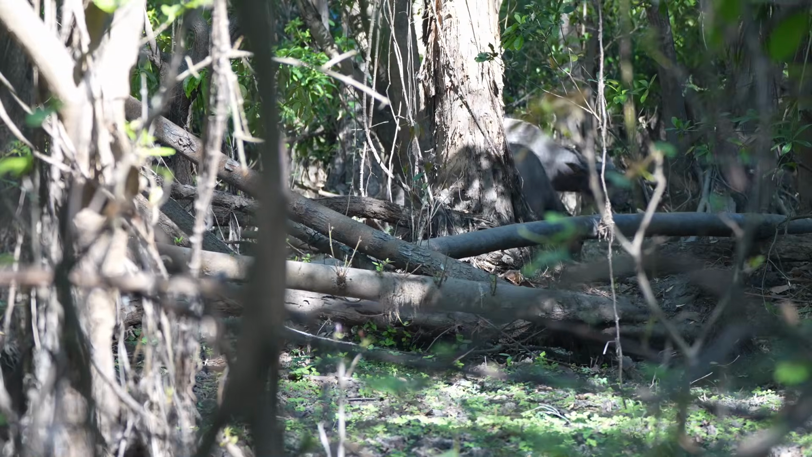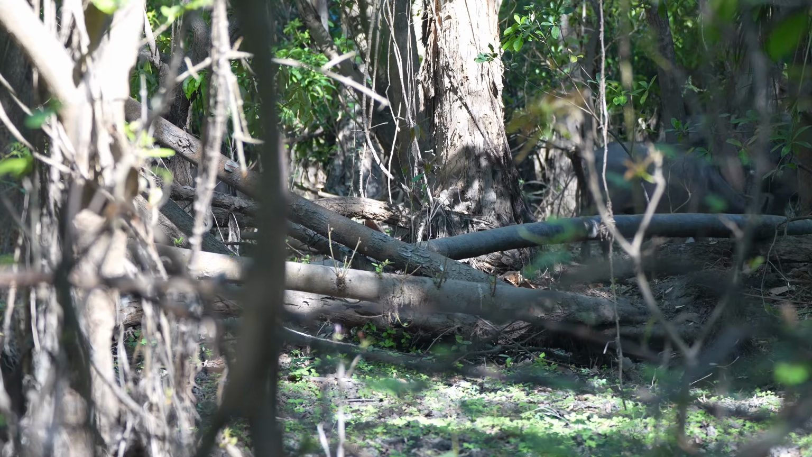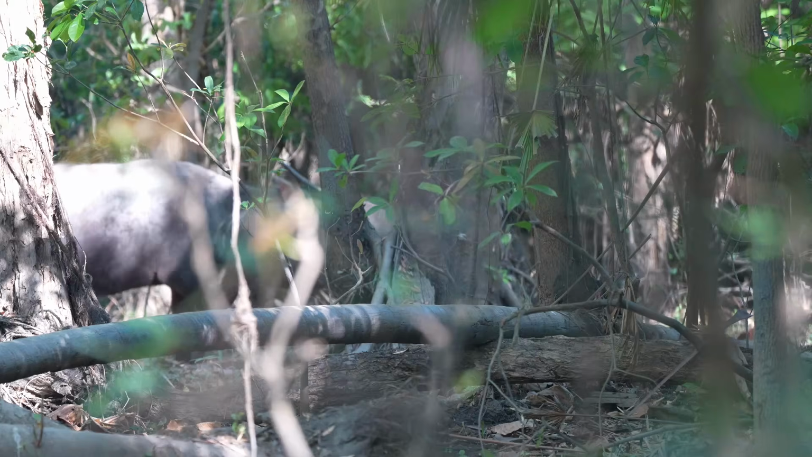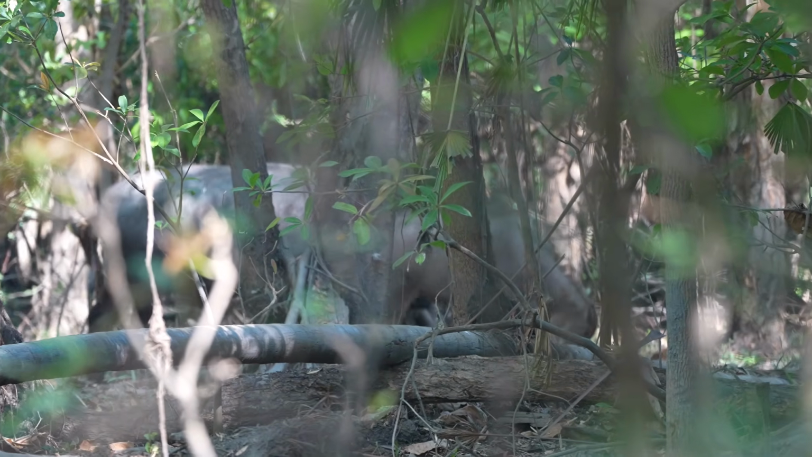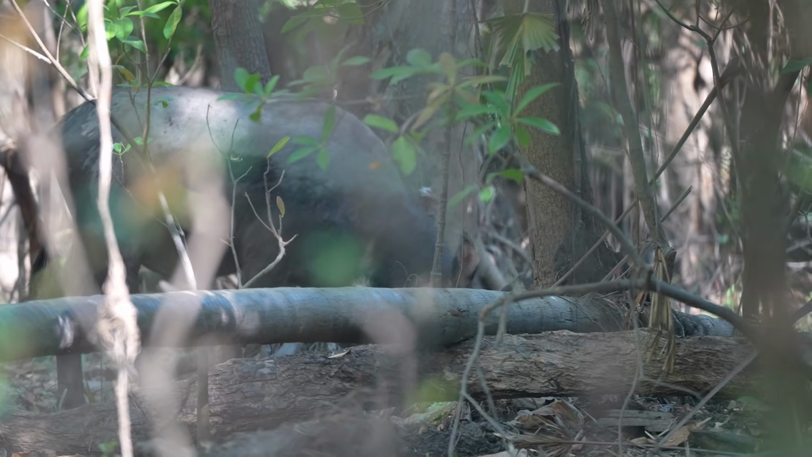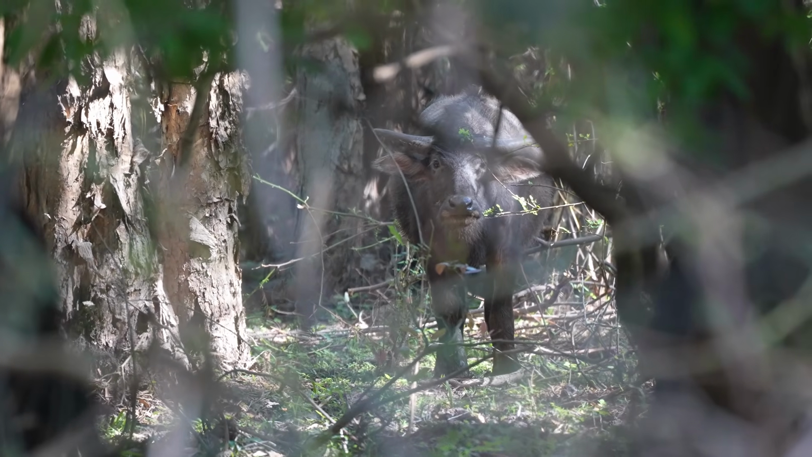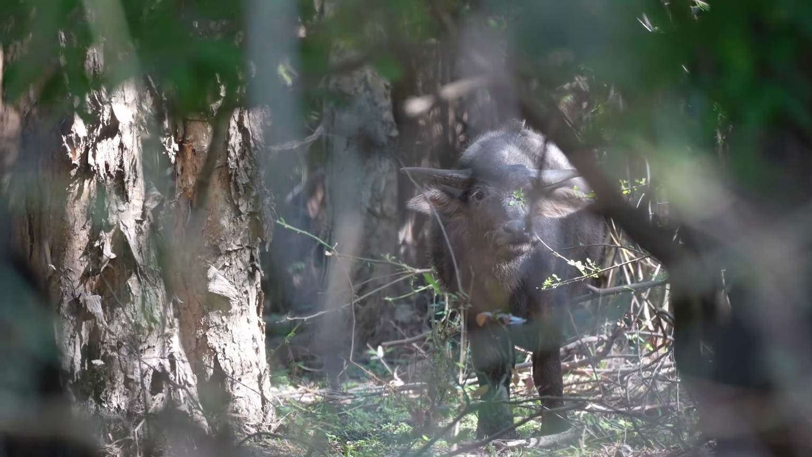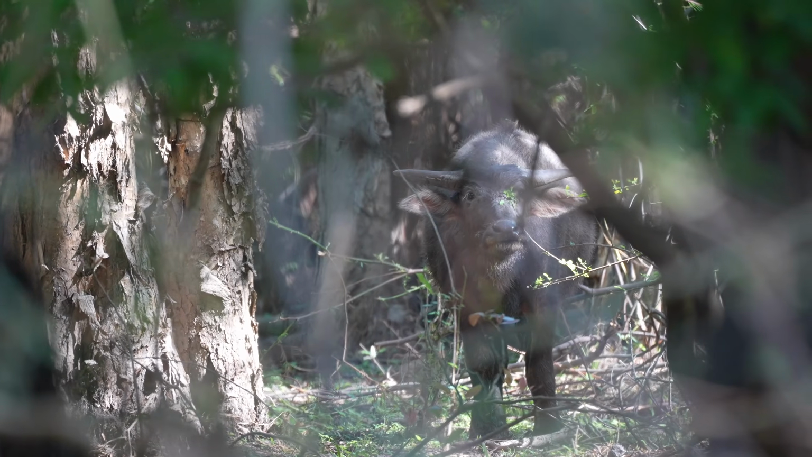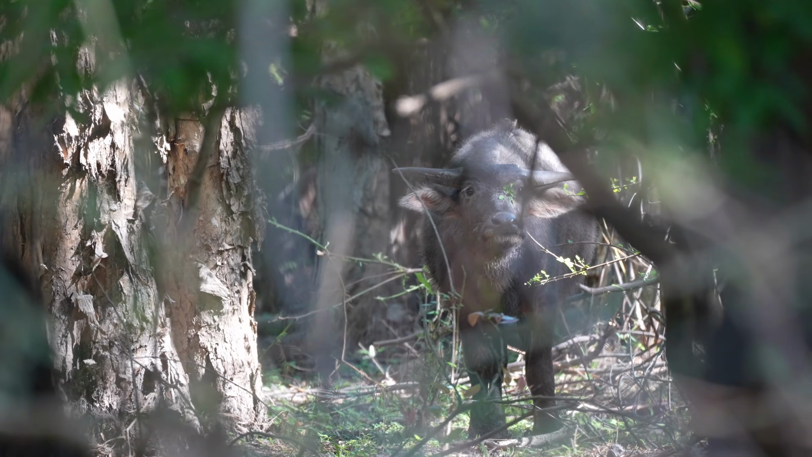In that real swampy country, we caught glimpses of a really good bull, so we made the decision to circle around to the other side if possible, because the wind wasn't fantastic where we were. As we moved through this thick cover into a better position, this family group of buffalo walked in on us. The reaction, as usual, is quite astounding. When they do smell man, there is no doubt that they know what that smell is, and nothing good comes from it. So, off they bashed.